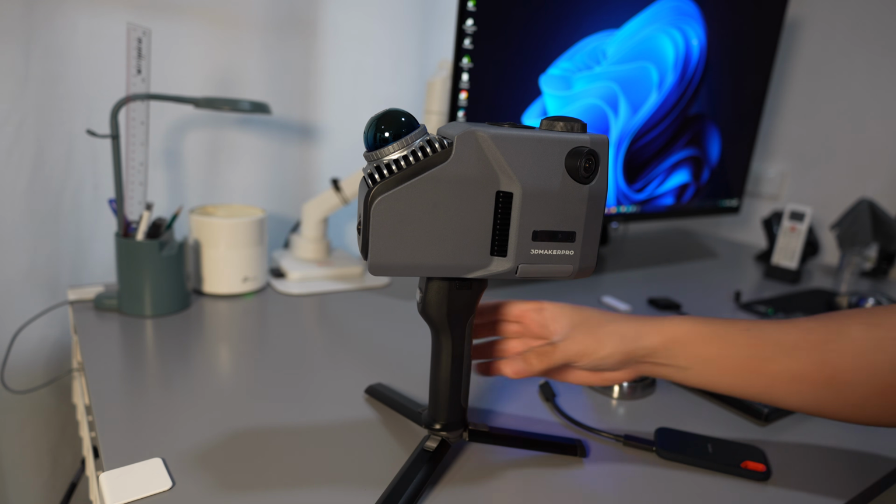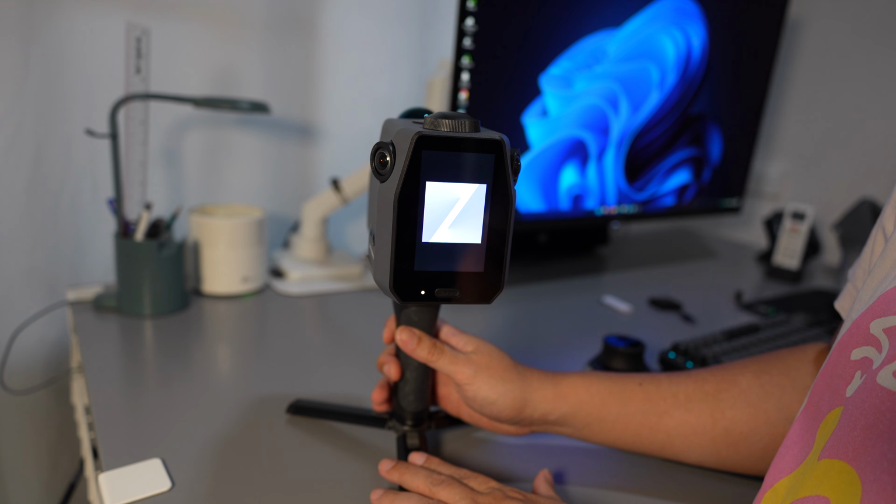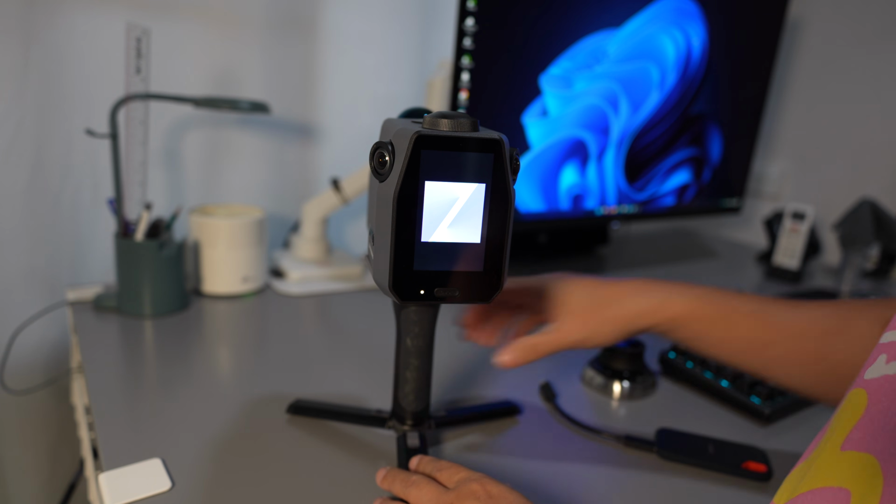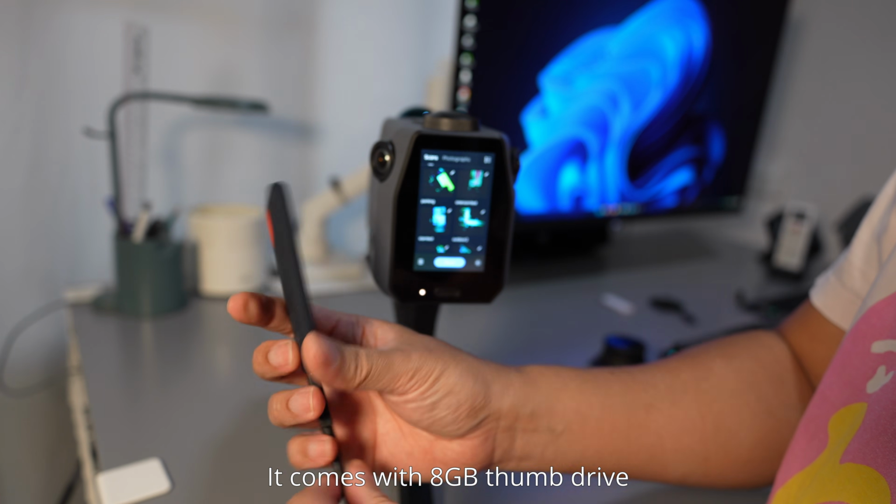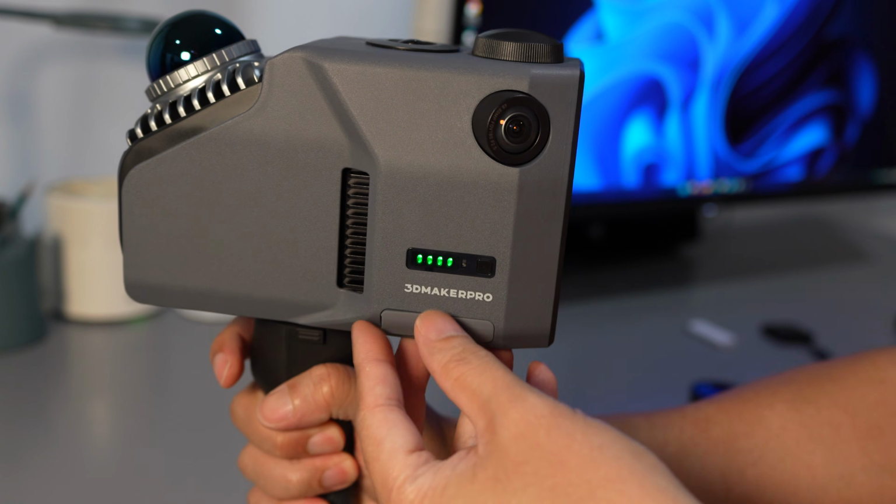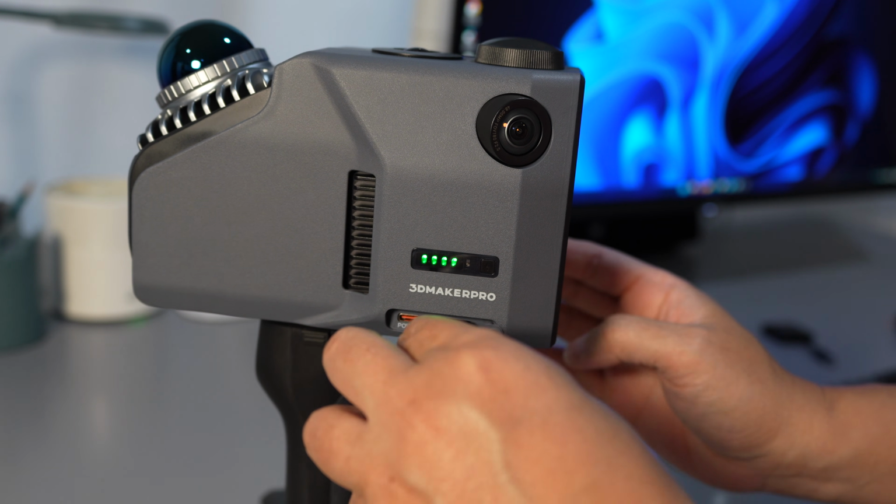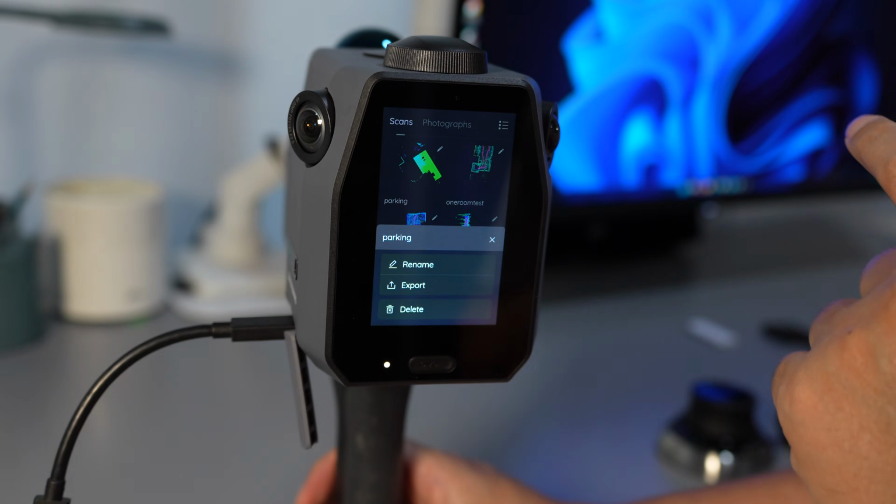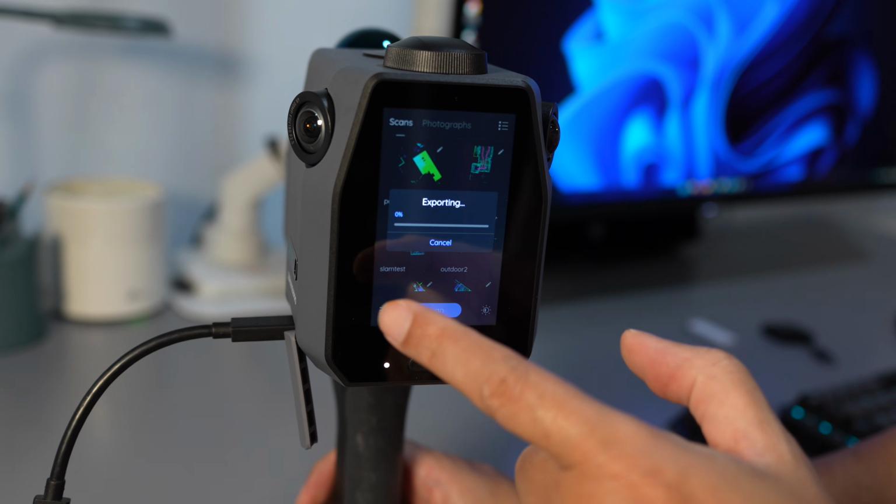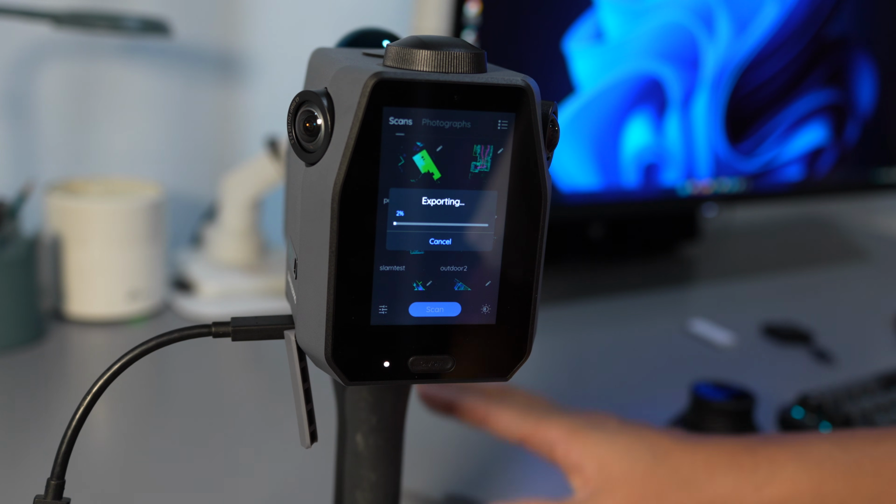Okay, back in my office. Now I'm going to export the 3D scan files. The only way that you can export the files now is by using a USB thumb drive, but this time I will use my external SSD drive because it's faster. So there are two ports here, power and data. I'm going to plug my SSD into the data port. It's a USB-C, and then I'm going to click on the scan that I just made and click on export. I need to tap it several times because the screen is not very responsive, and then you wait until it's finished and turn off the scanner.